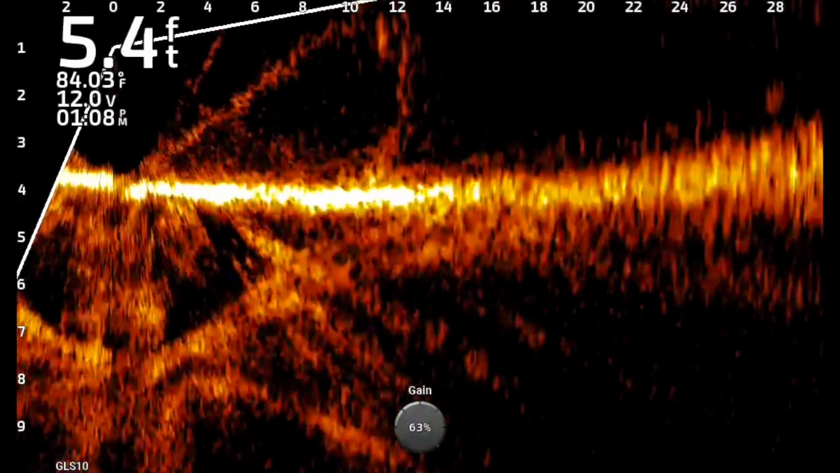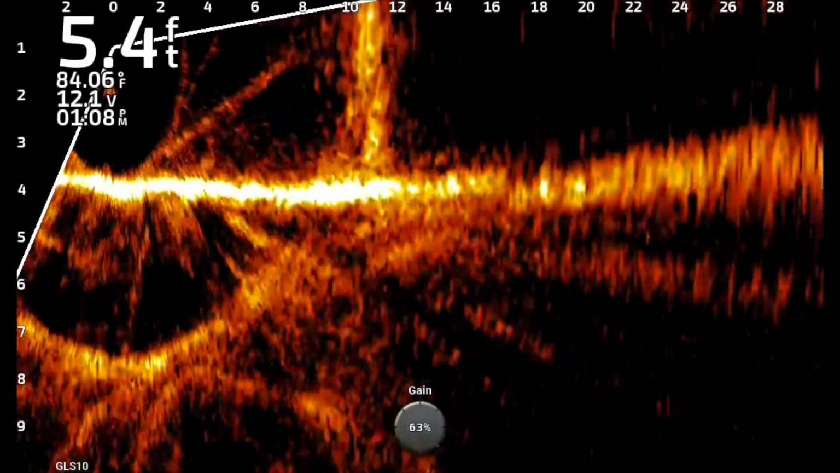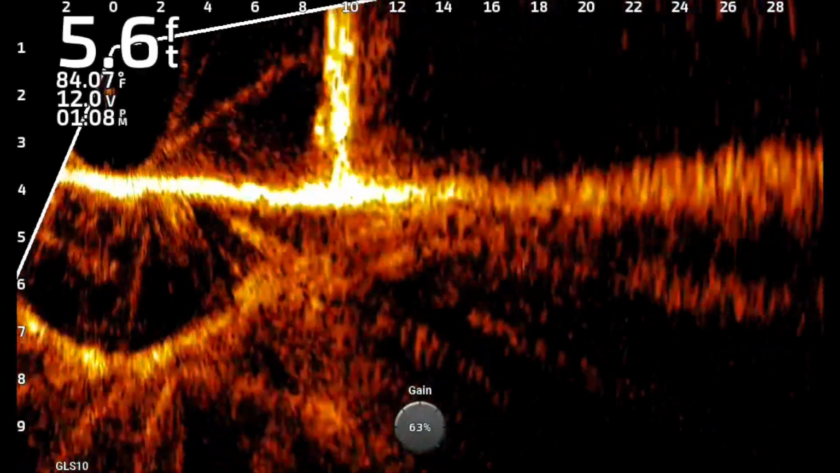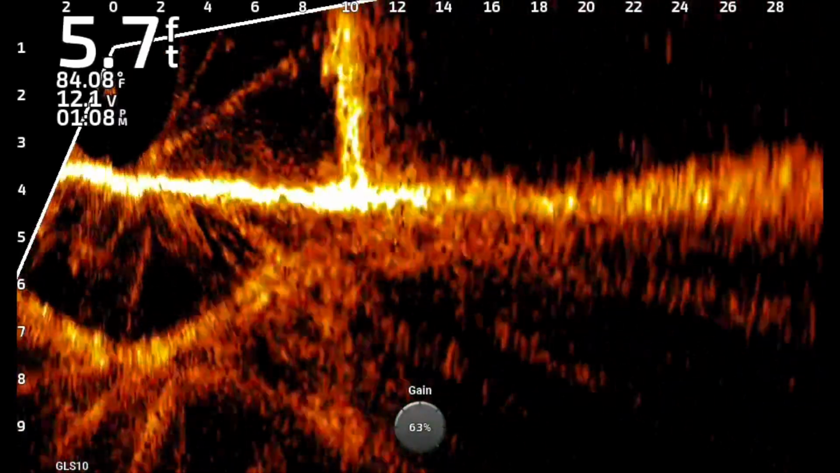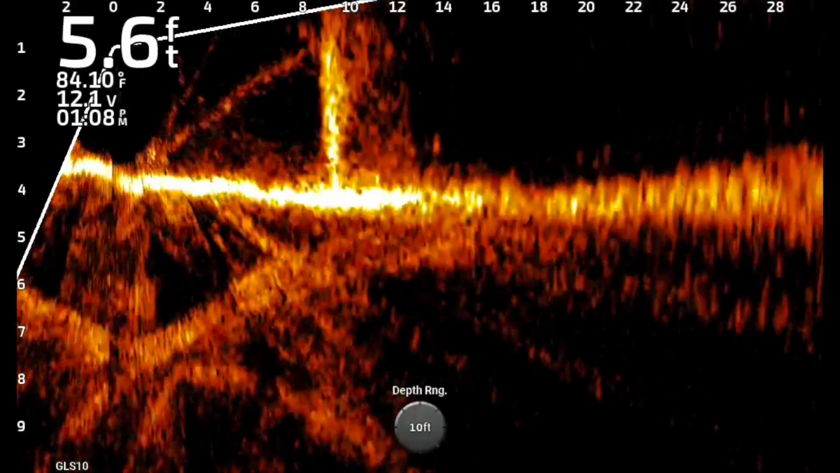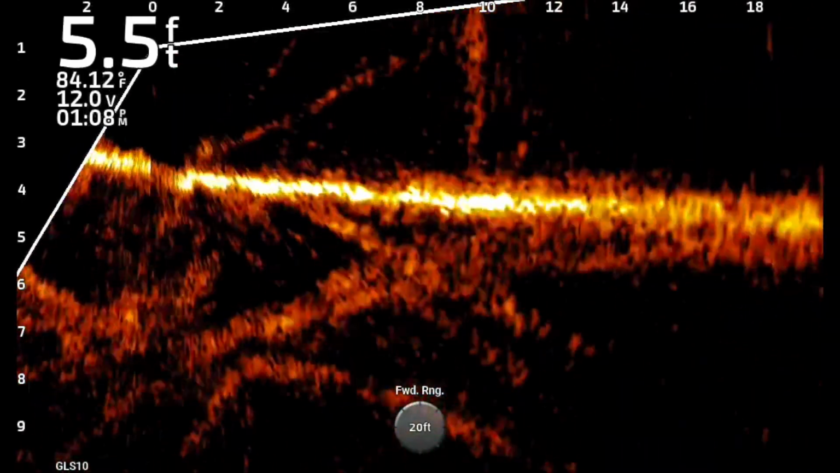But when you get into those areas where there's a lot of mud and a lot of oxygen and a lot of bubbles being stirred up by him swimming, the clarity is not quite as much. Now when he comes in close right here, you can still see him walking very clearly. So both of those are very clear as long as there's not a lot of debris in the water.